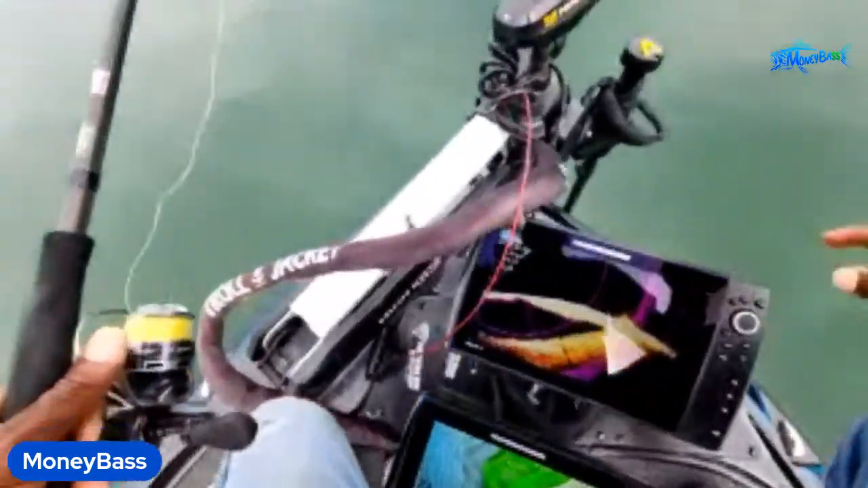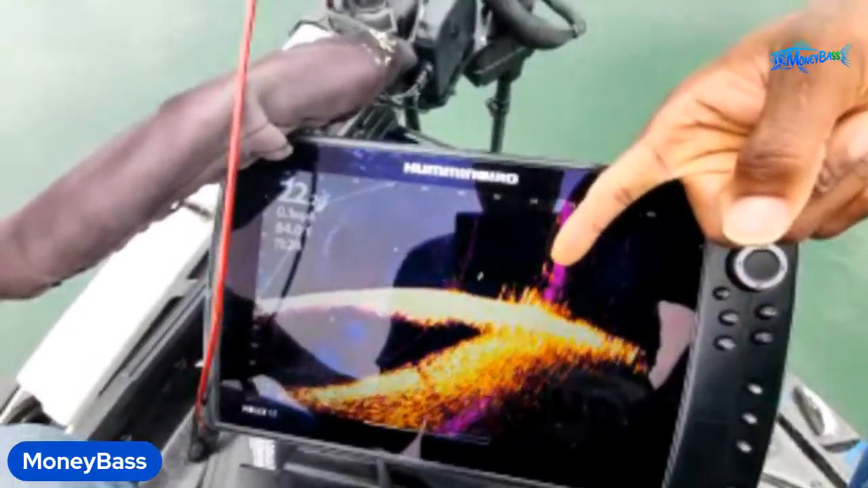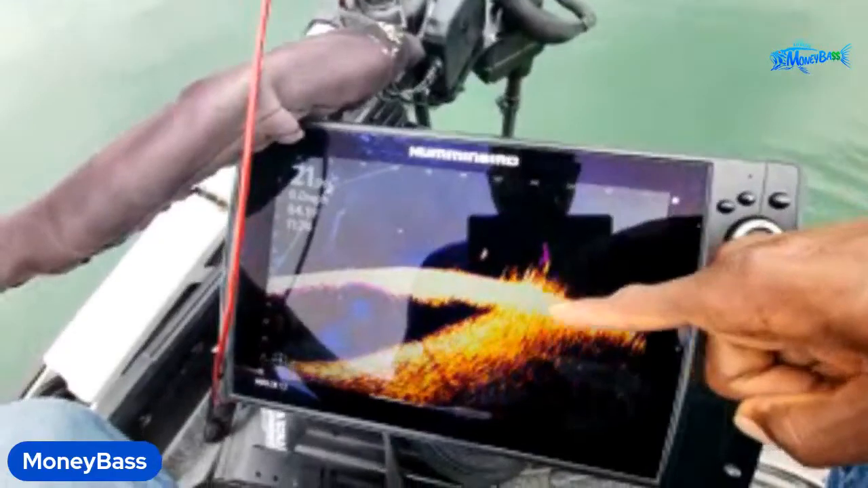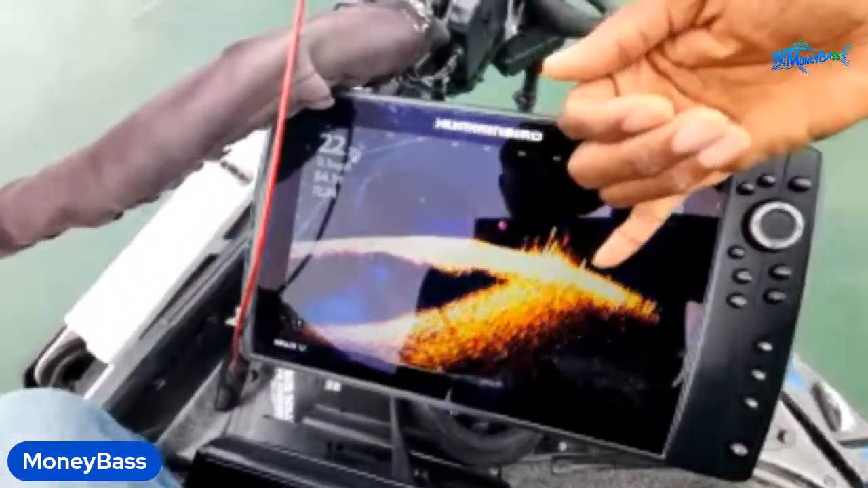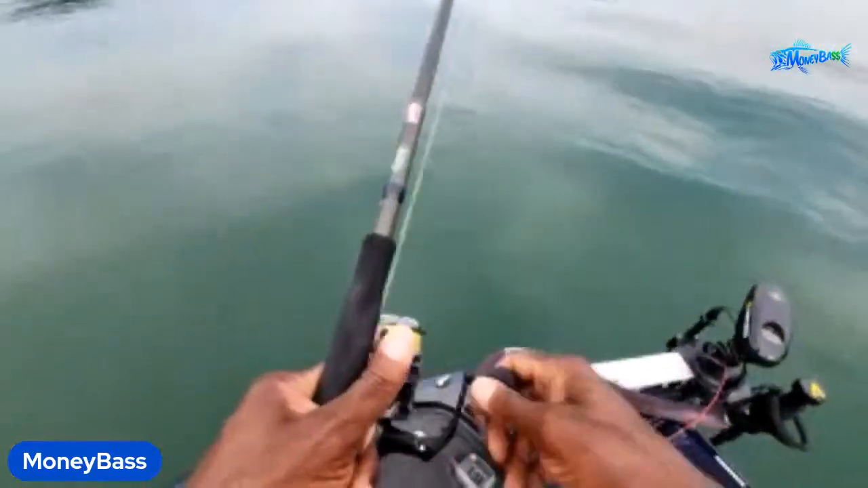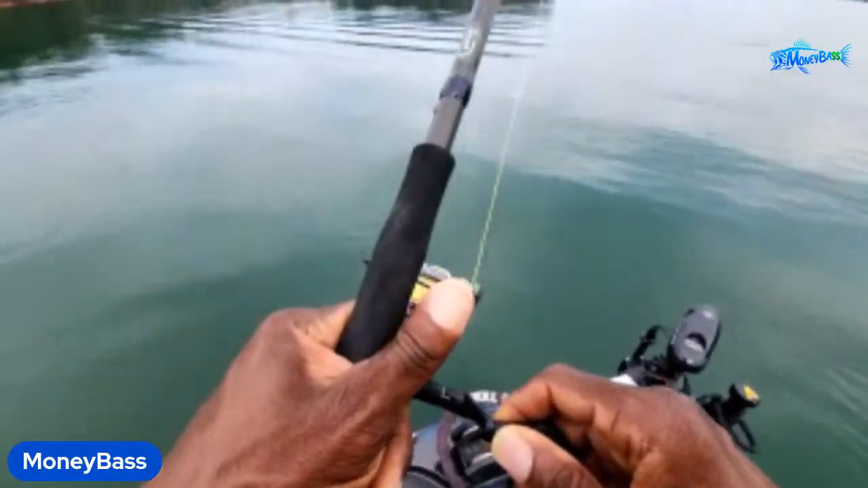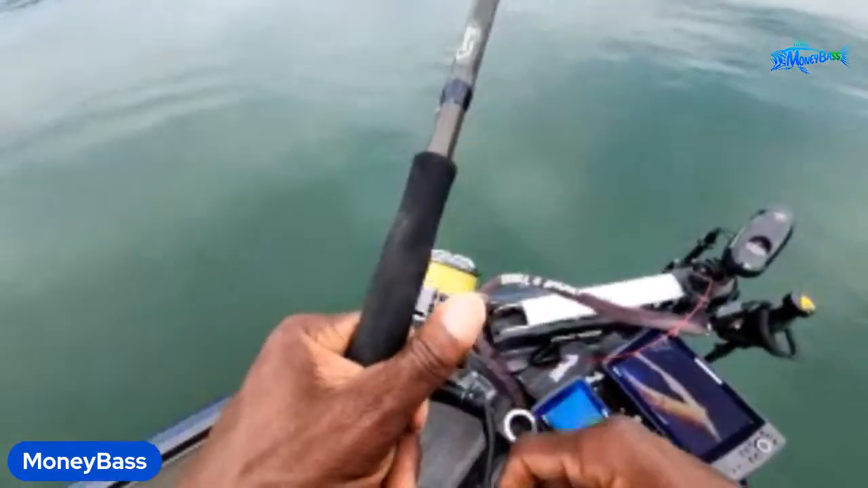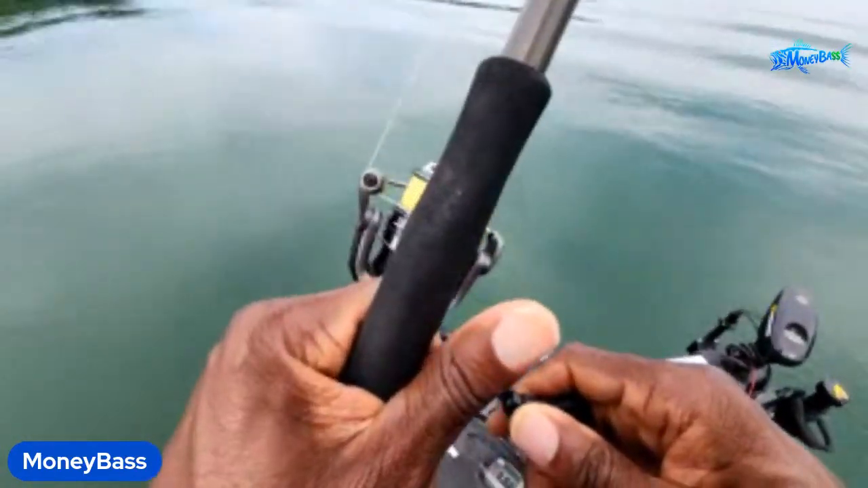All right, so I made that cast right there at 70 feet. You can see these fish coming right down to it, and they're following it right down into that cover. And that's on a shaky head, guys. That right there is a decent sized fish. There's another fish that's coming over there to it now, and there's one outside of that cover. So let's see what happens right there. Let's just see.